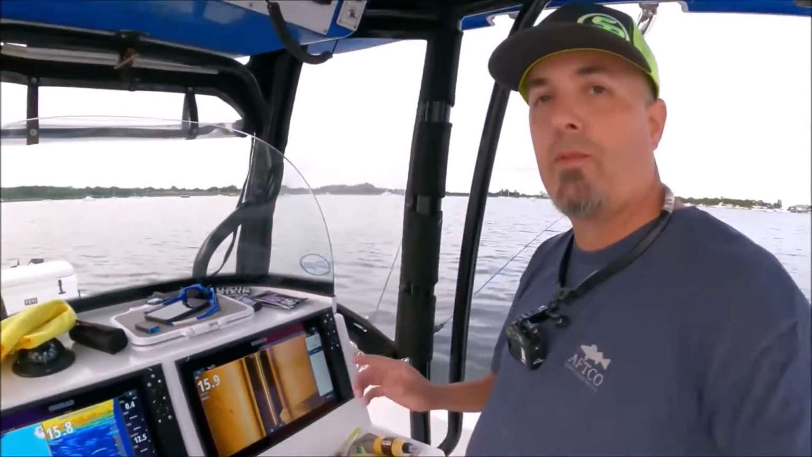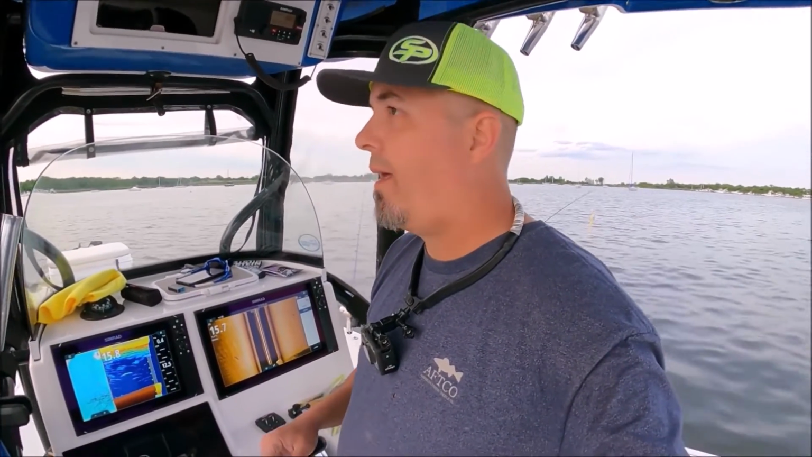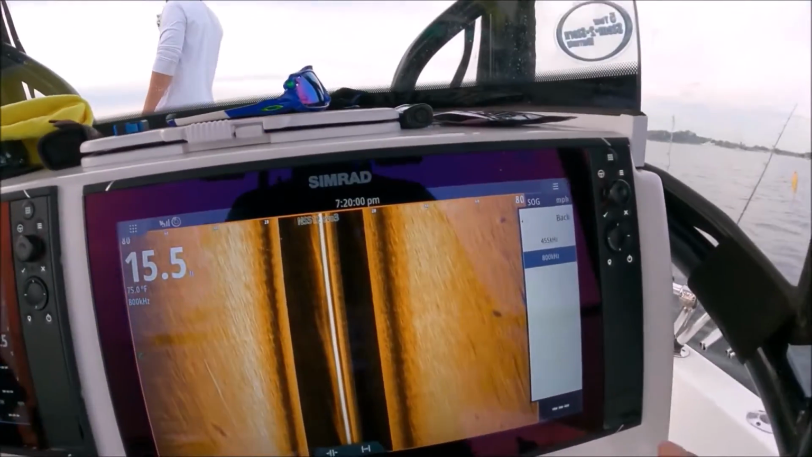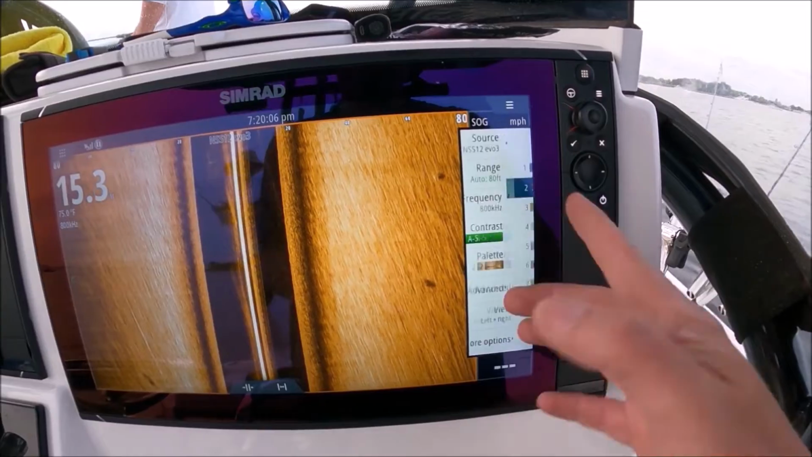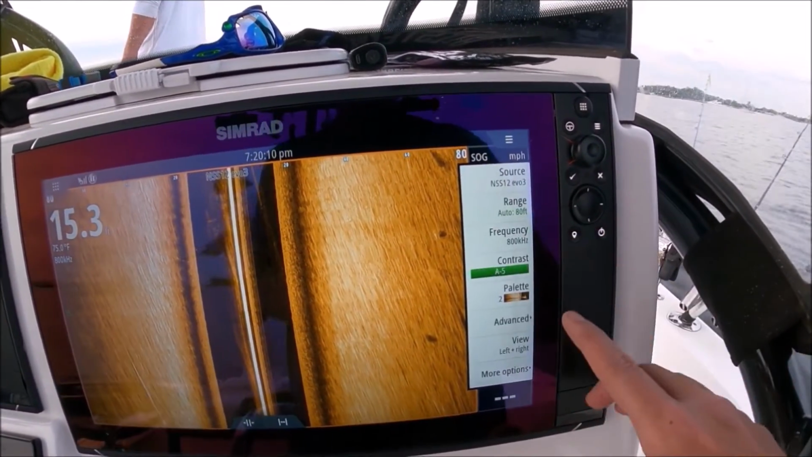Frequency depends on which transducer you have. If you have a side scan only transducer, or a total scan transducer 3-in-1, you want to leave it in 455 most of the time. If you have an active imaging transducer, leave it in 800. Leave it in 800 for an active imaging 3-in-1 transducer. Palette, take your pick, wherever you like. I like this one the best.